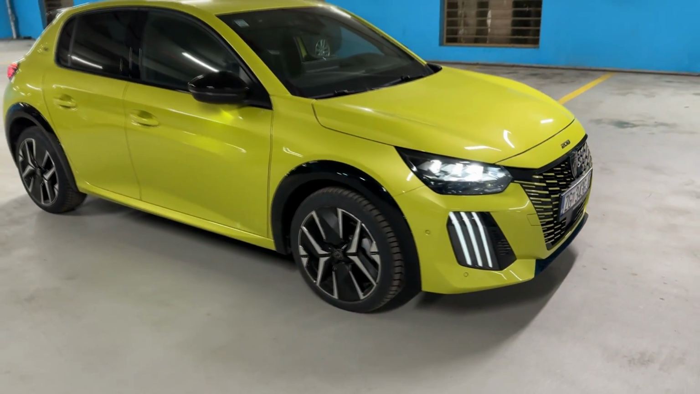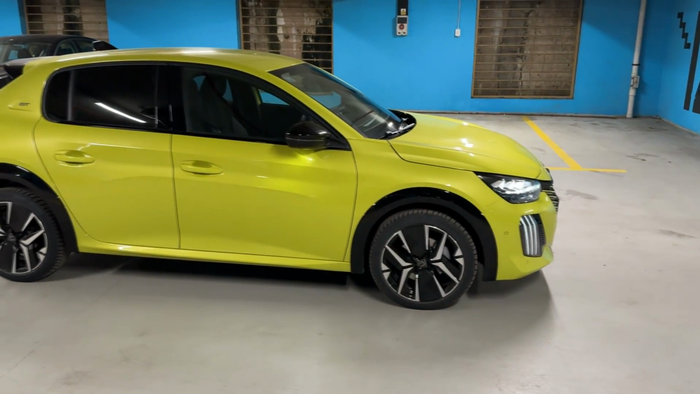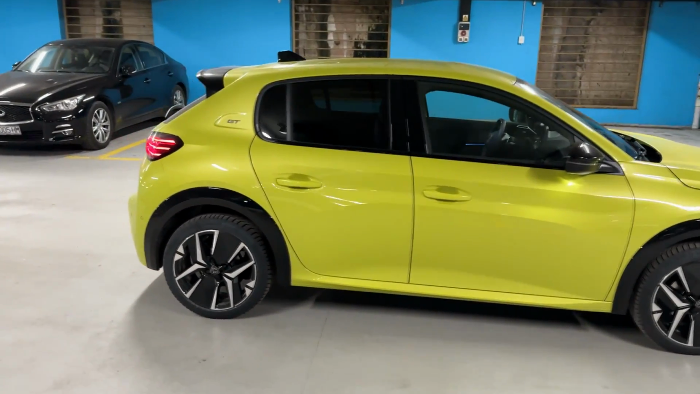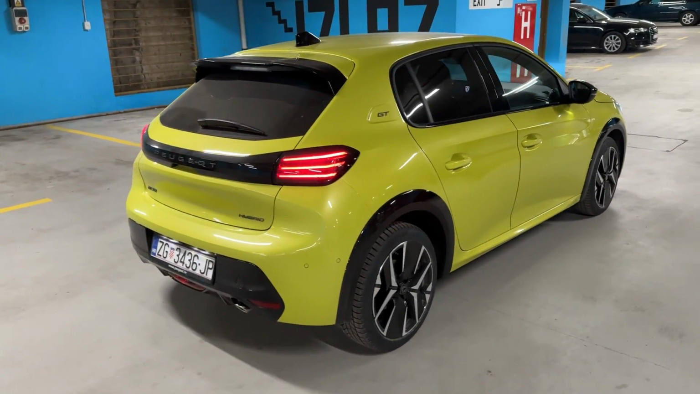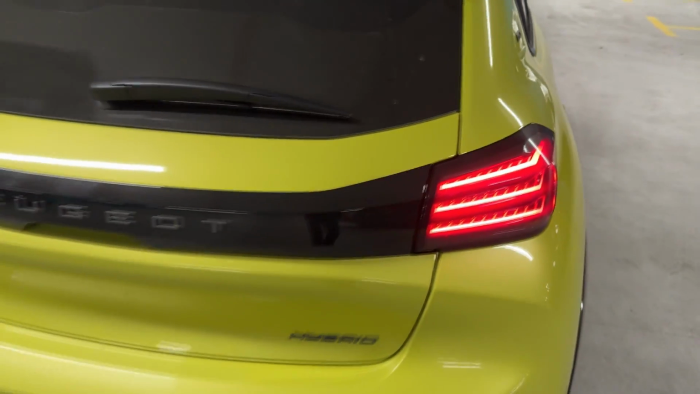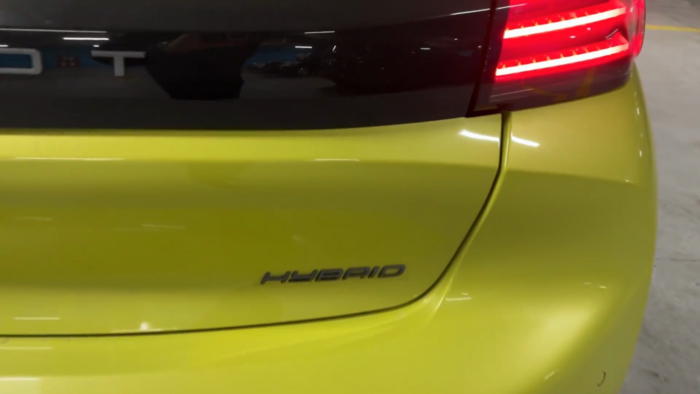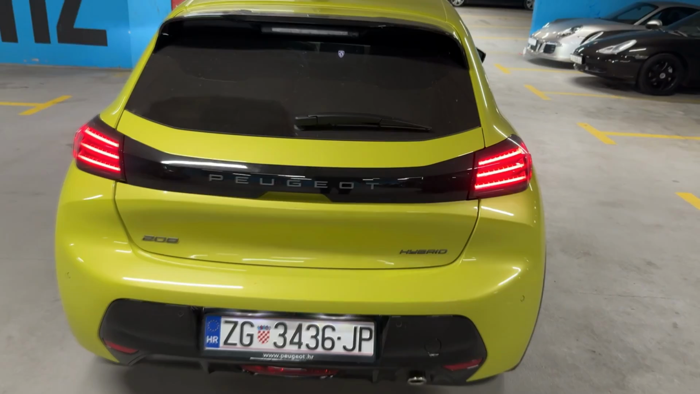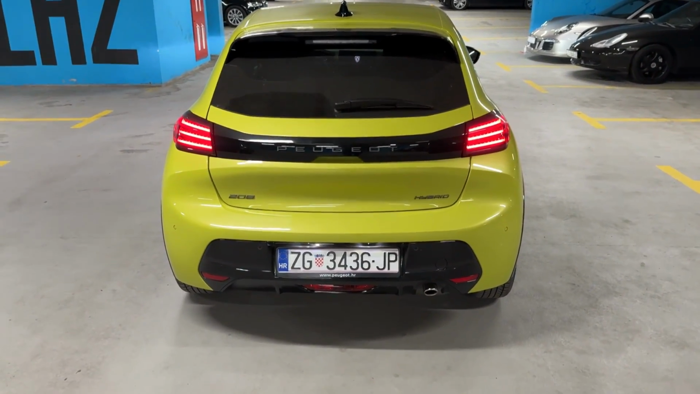And then we move on to the side, dual tone wheels, gloss black finish for the wheel arches in this trim. This is the GT version, so the top of the line trim. And then if we move on here to the rear, look at the new lighting signature, very cool and easily recognizable on the road. Now you can also see this hybrid. So this is the 48-volt hybrid. There are various powertrains available, but today of course we will focus on this one.